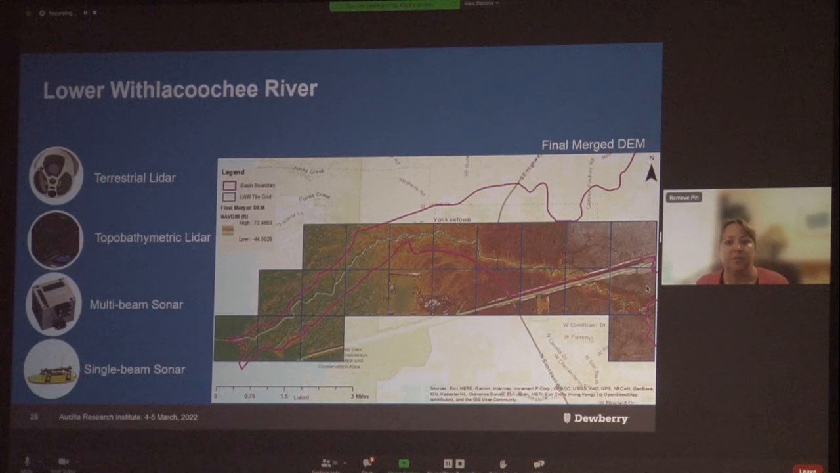So lastly, we used existing point data collected by SwiftMud to fill in the barge canal area, as well as quality level 1 topographic LiDAR from the USGS Florida Peninsular project to allow for denser topo coverage. We merged that with our Topobathymetric LiDAR, our multi-beam, and single beam, and we got the final seamless merged digital elevation model that you can see here.